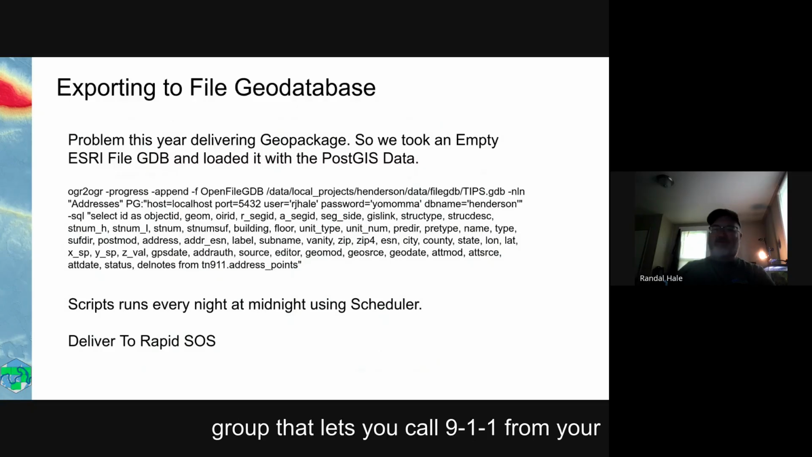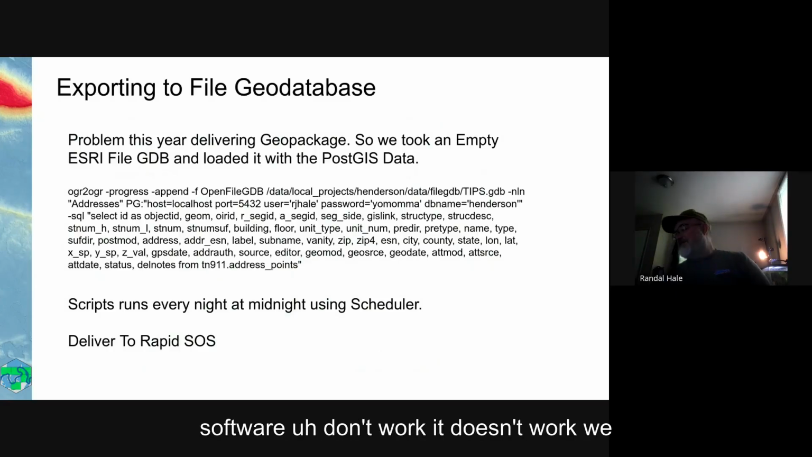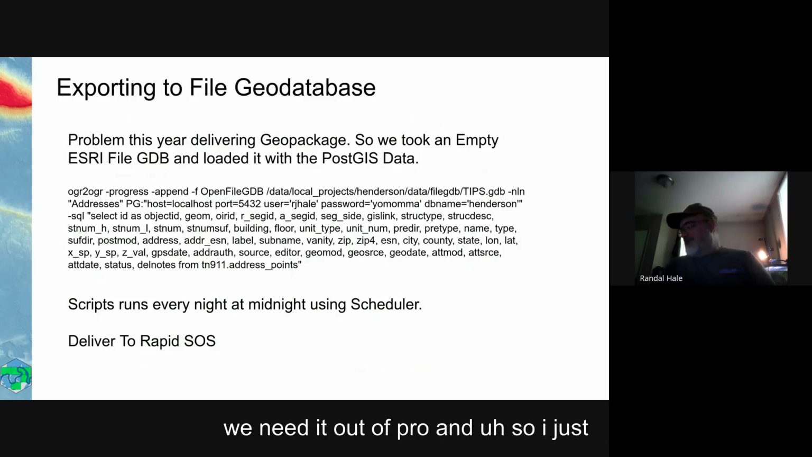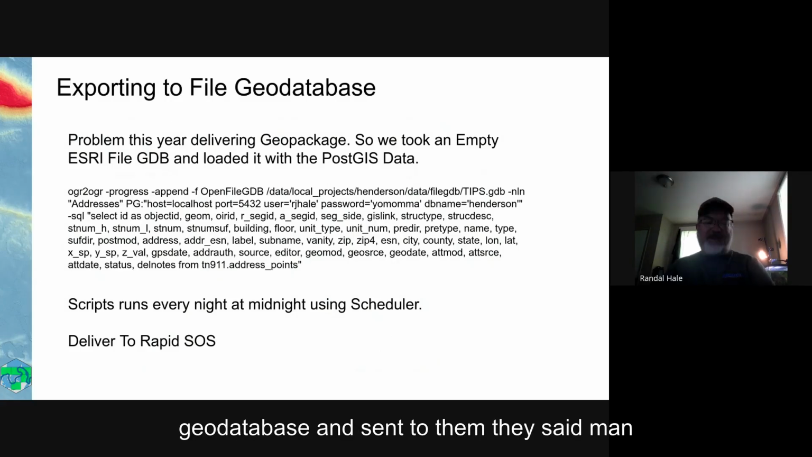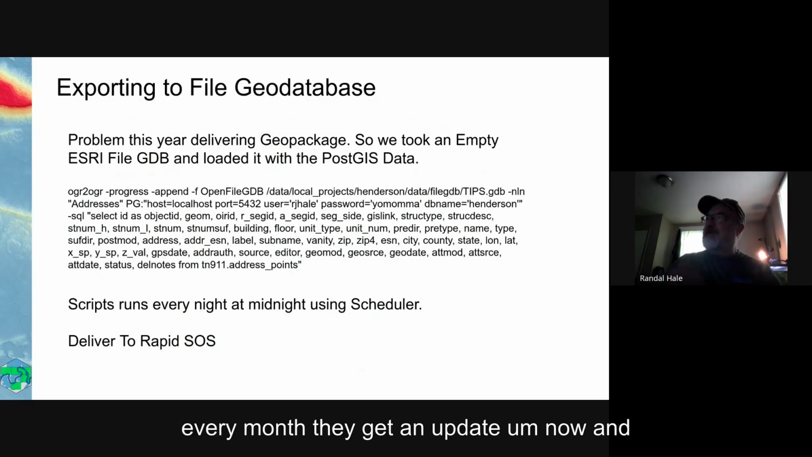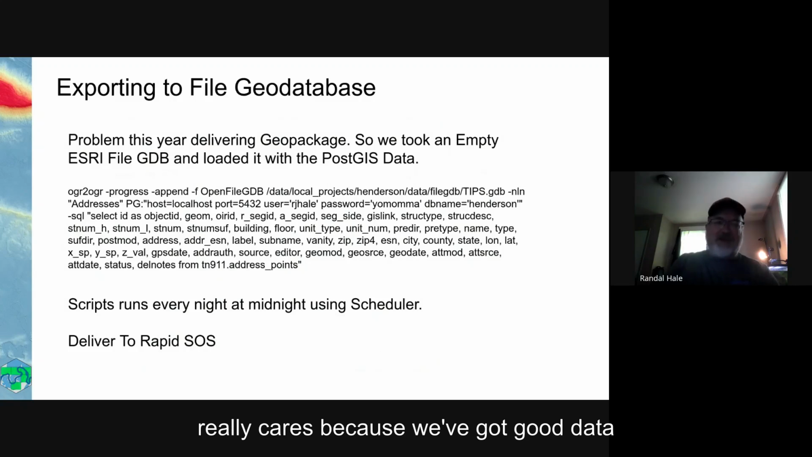RapidSOS is a group that lets you call 911 from your cell phone and tell it exactly where you're at. And they called and said, we don't want none of that hippie open source software. It doesn't work. We need it out of Pro. And so I just went back to QGIS and dumped an Esri file geodatabase and sent it to them. They said, man, that's amazing, it looks great. And I went, cool. You'll never know what I just did. And so every month they get an update now. And the nice thing is nobody knows. Nobody really cares because we've got good data out of this.